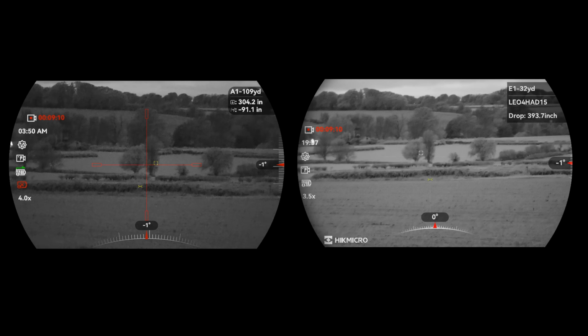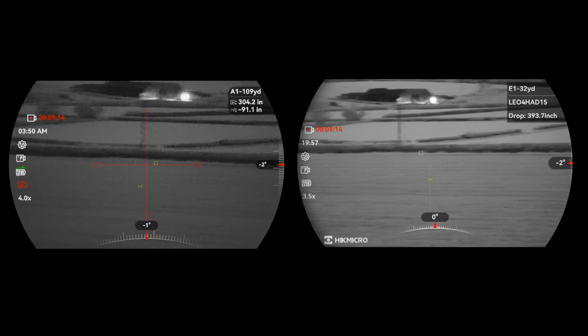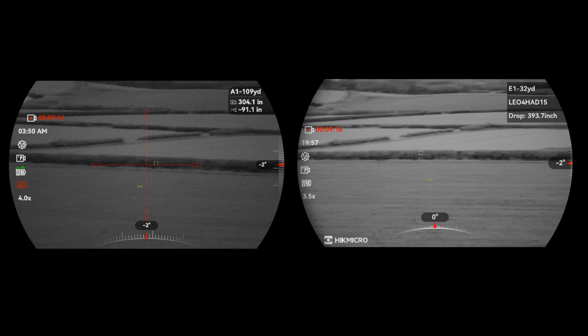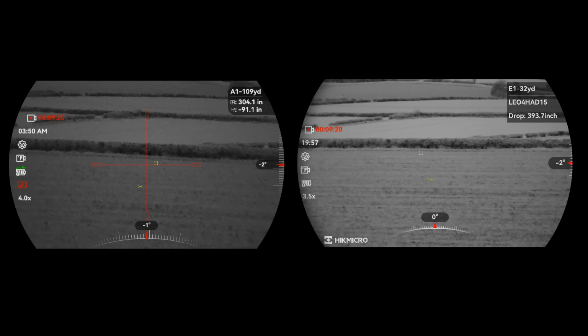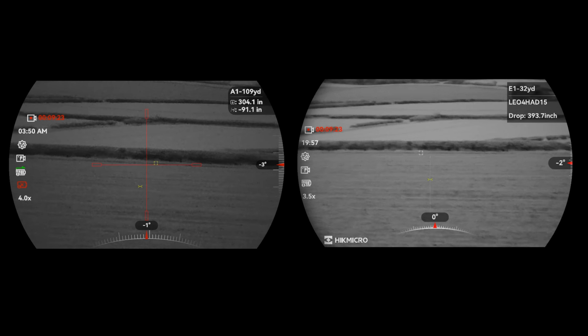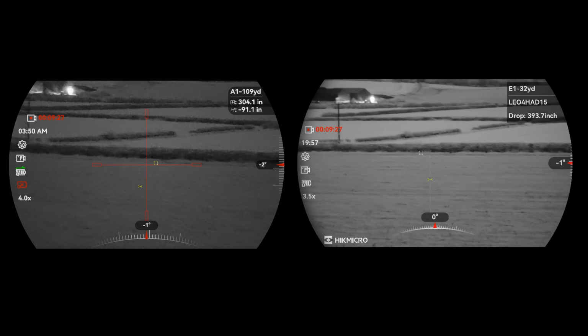And again, at minimum mag 3.5 and 4, it doesn't look much different, to be honest. As you can see on the reticules, again, I haven't set anything up particularly in the Pro. I've had a few plays. Like I said, I've put some windage in just to see what happens. My Alpex 4K is set up with the reticule I prefer.